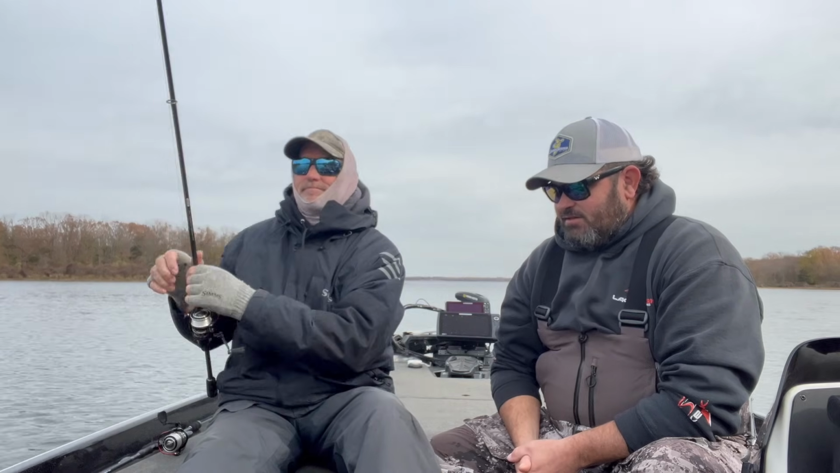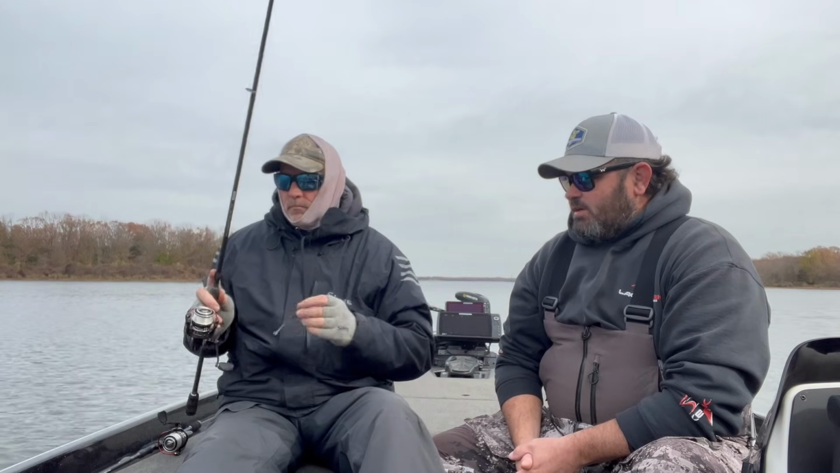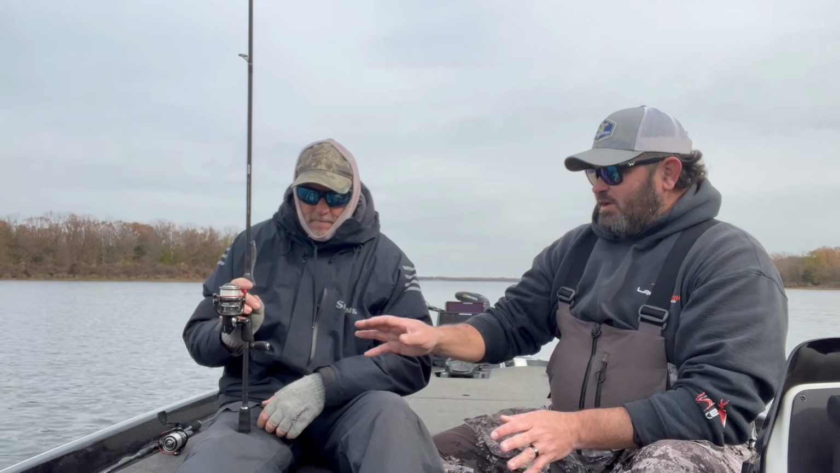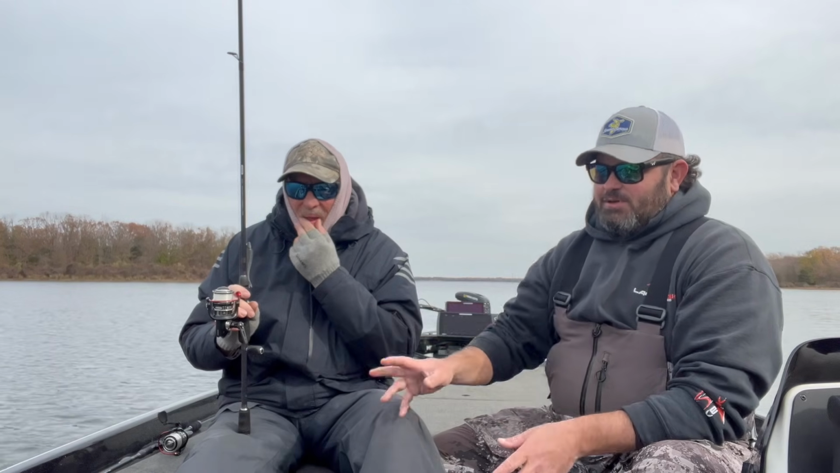Anything, I mean, we're talking about a dude who's never touched a spinning rod before and doesn't know how to cast it. Give me some casting tips for a spinning rod, because I picked up that rod for about 5 seconds today and put it right back down because I cannot cast a spinning rod worth a crap.